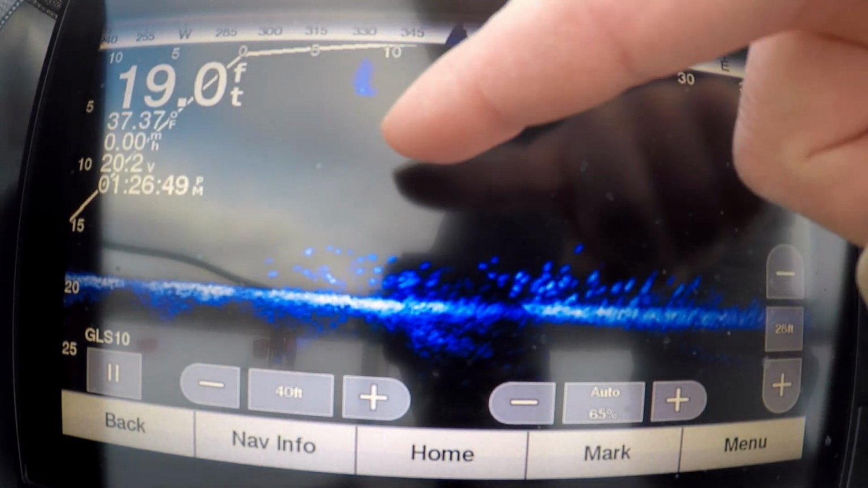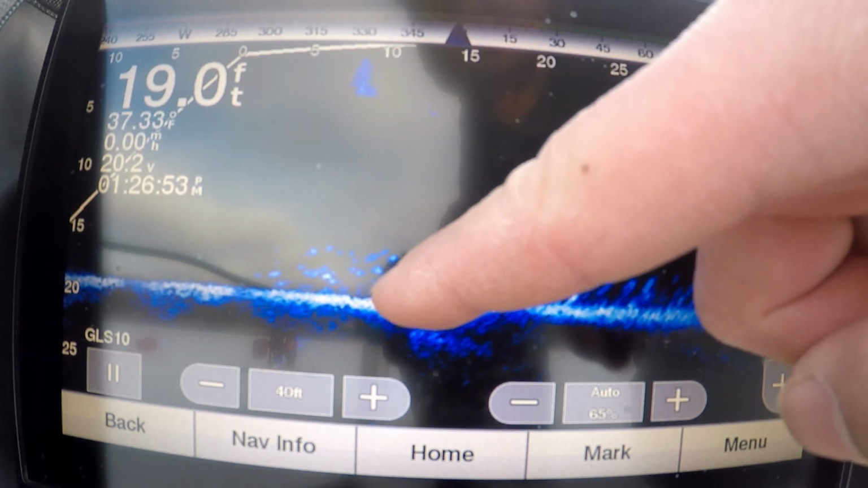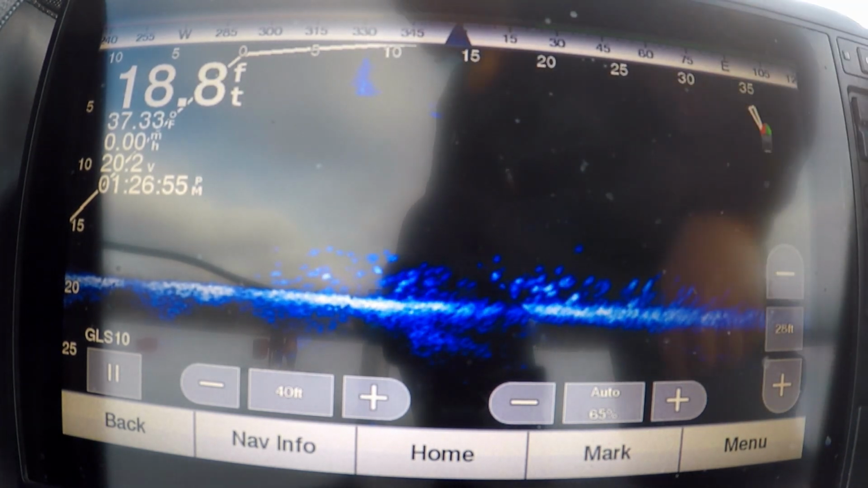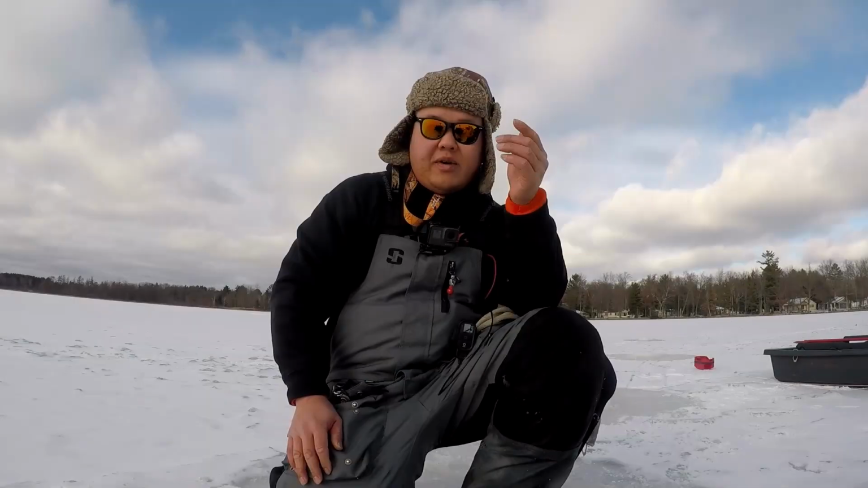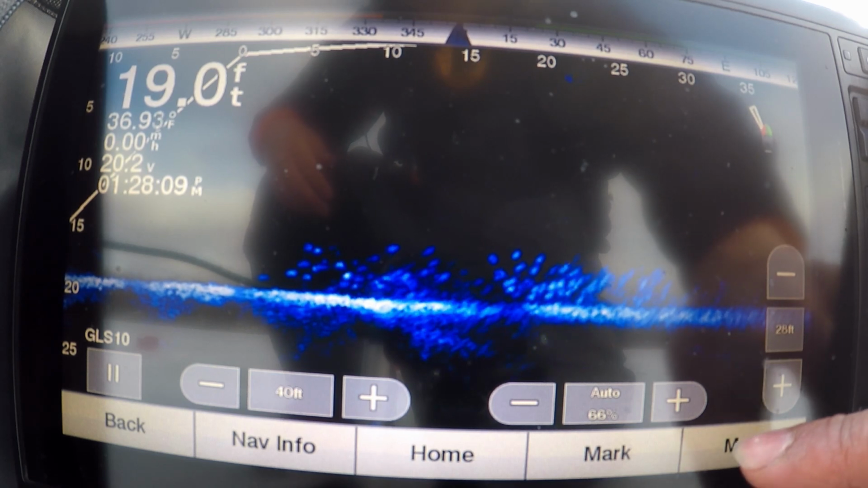As you can see, my auger's right there. That's where the fish are. My auger's right there. But just before I start fishing, I'm gonna walk you through a few of my setups here, my settings.